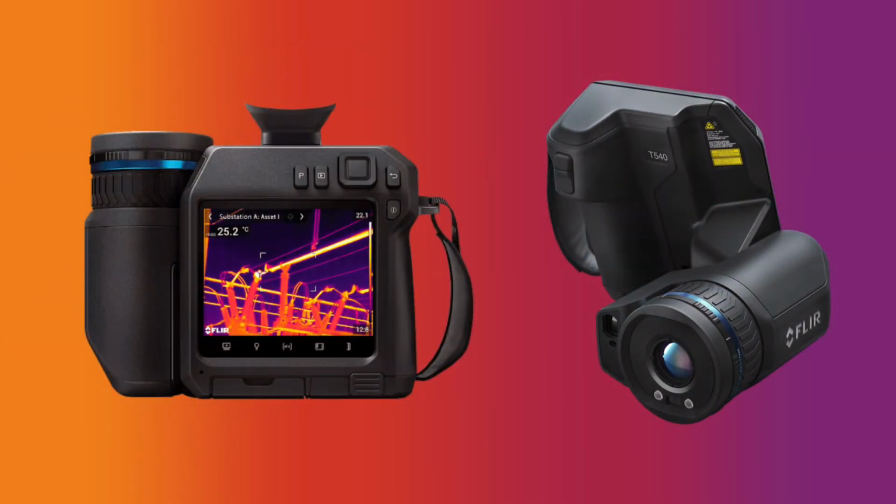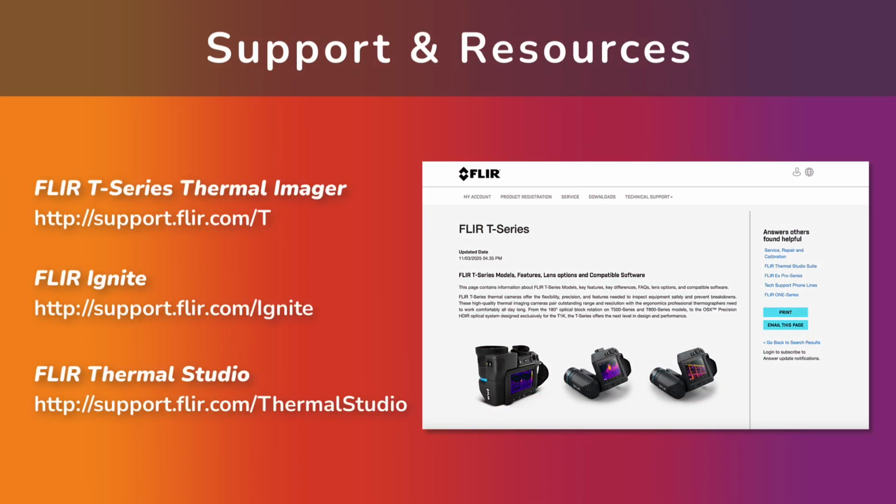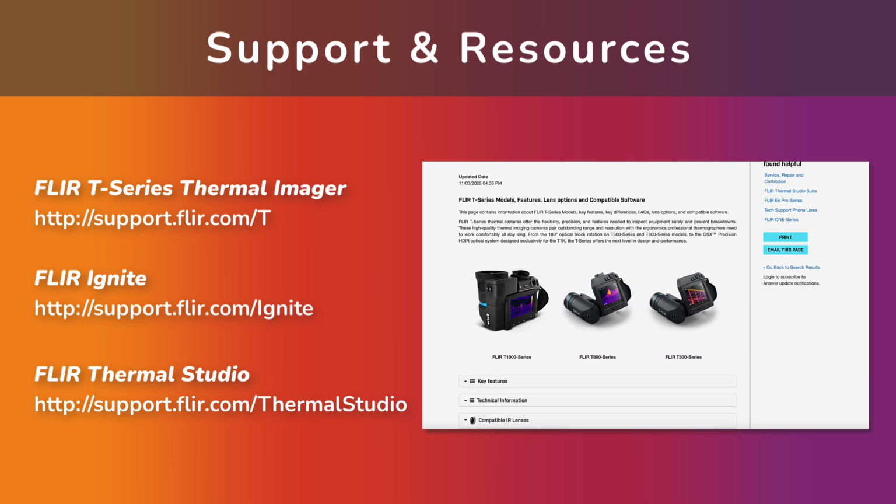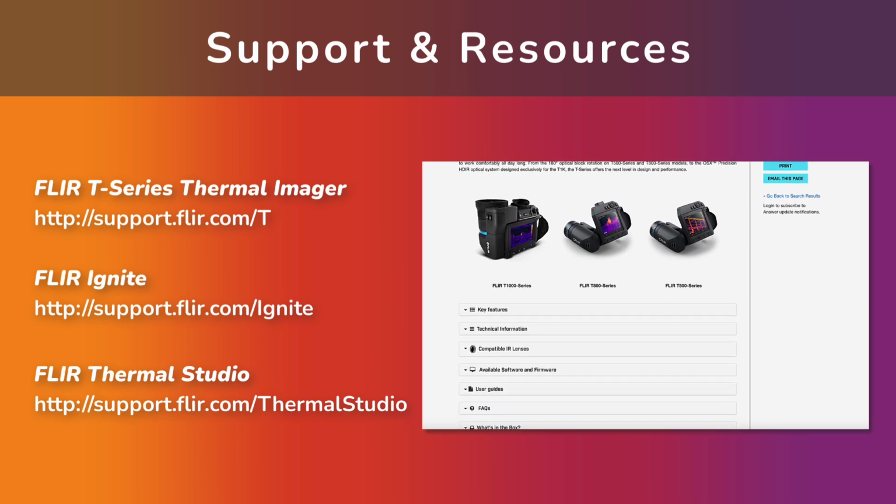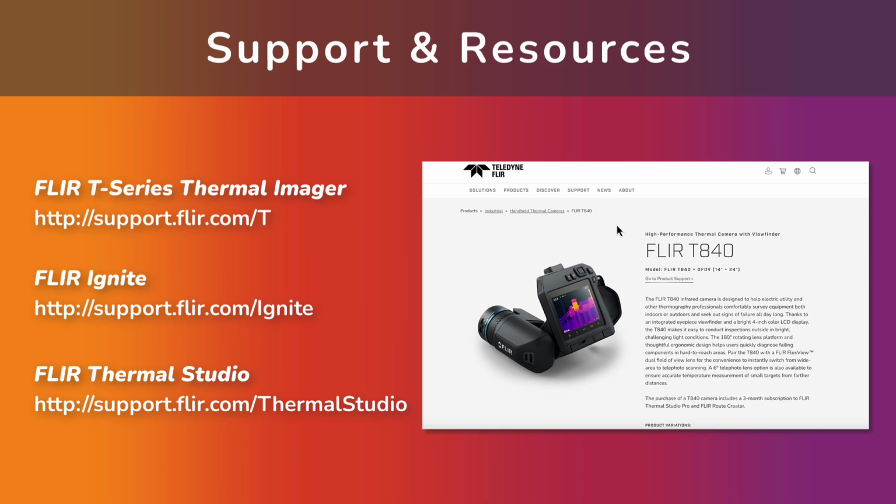We hope you enjoyed this overview of the FLIR T-Series Thermal Imager. If you have any questions or need additional help with the camera or software, the following pages are available for thermographers on the FLIR support website. Here you'll find a summary of key features, additional technical information, user guides, frequently asked questions, and much more.